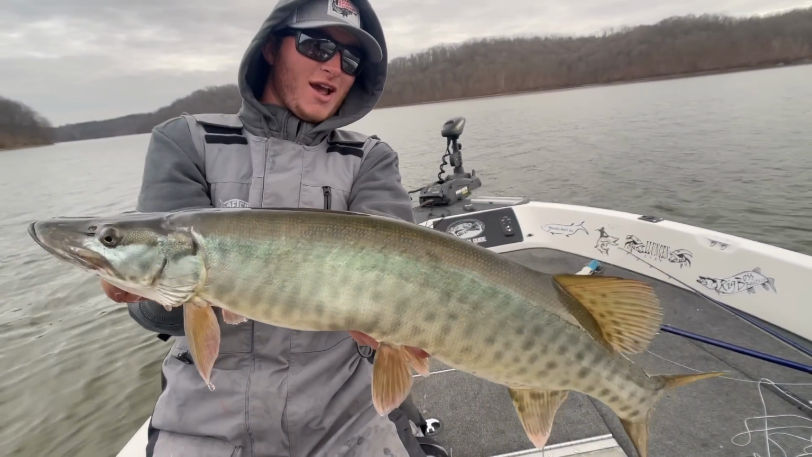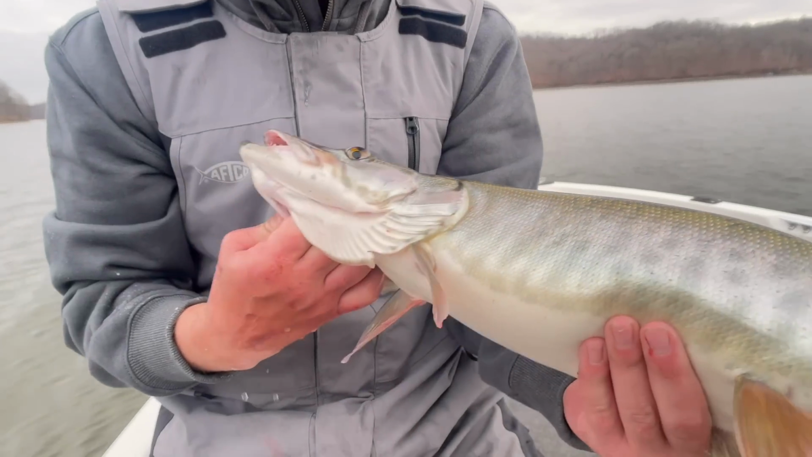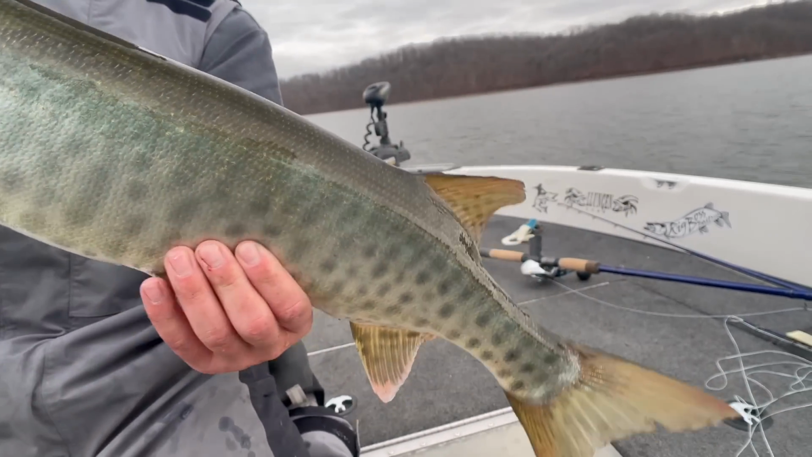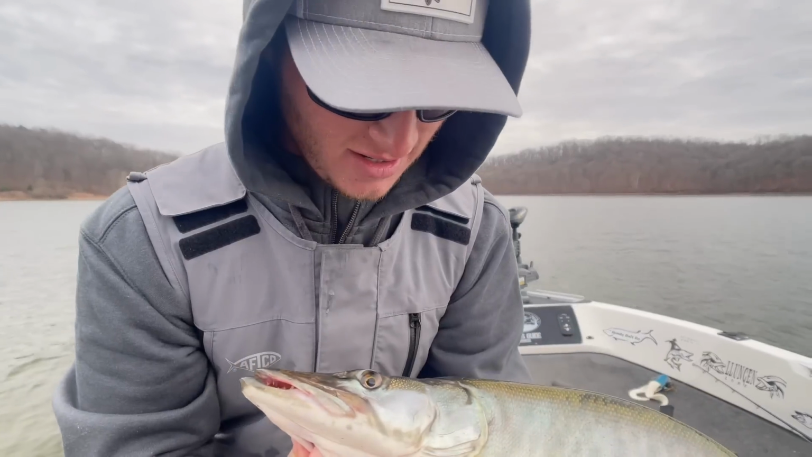Wow. Absolute tank. You gotta love these little guys. Good future for the fishery, and they love eating baits. I can feel all kinds of shad in the stomach, but sweet little dude. They're always the prettiest too. Let's get her back.